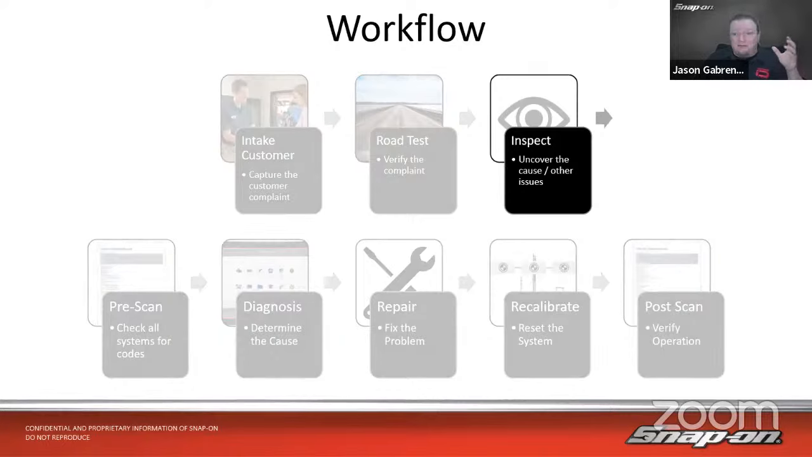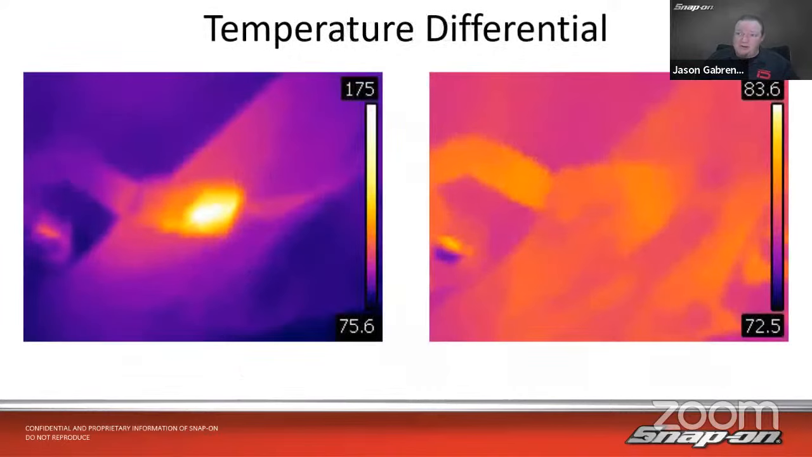Using thermal imaging, inspection cameras, videos, all good. Being able to see the heat that something gives off, though, can tell you a lot about what's going on with that particular item. Now, to be sure, a diagnostic thermal imager, any thermal imaging device, works off what we call a temperature differential.